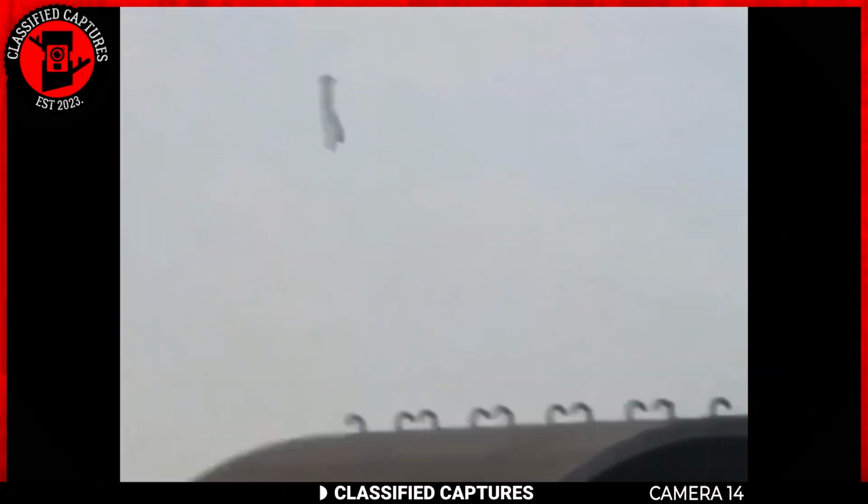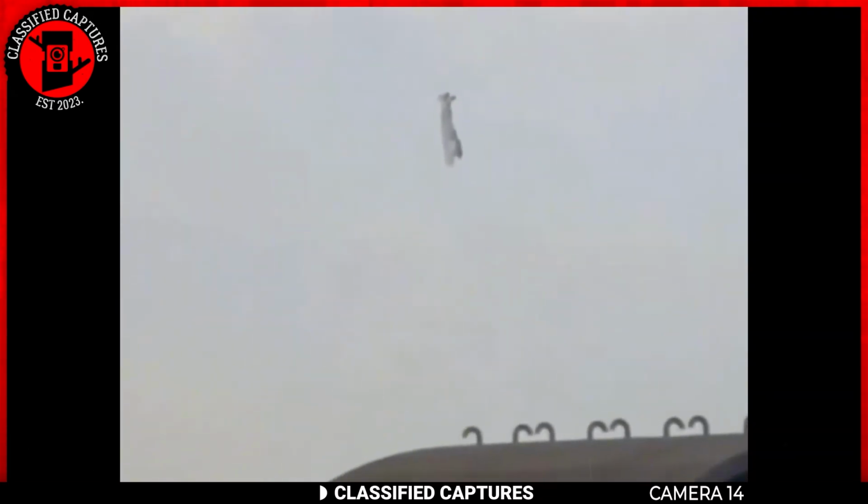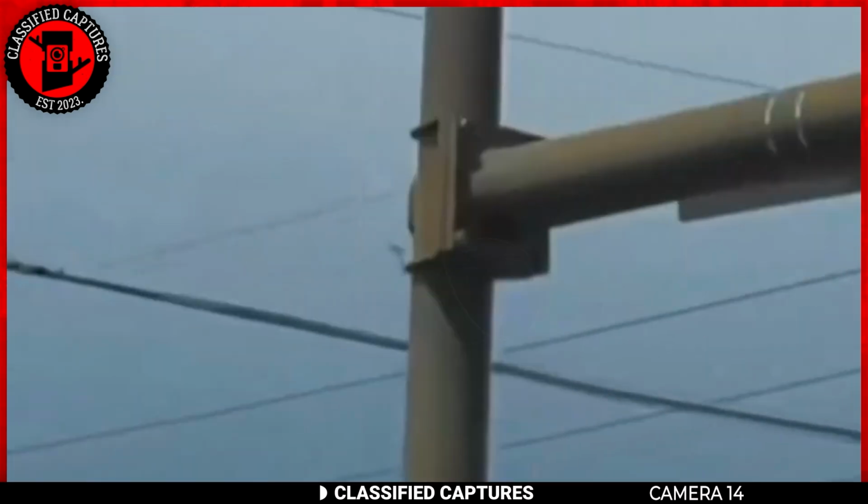This is no inanimate material. The object exhibits lifelike characteristics with tentacle-like appendages gracefully undulating in the sky. With this, I think it's more of a creature than a craft. Maybe a giant octopus or squid of some sort. What do you think?